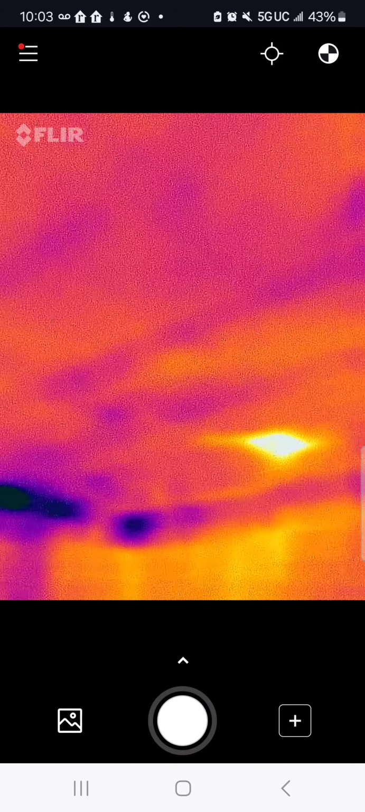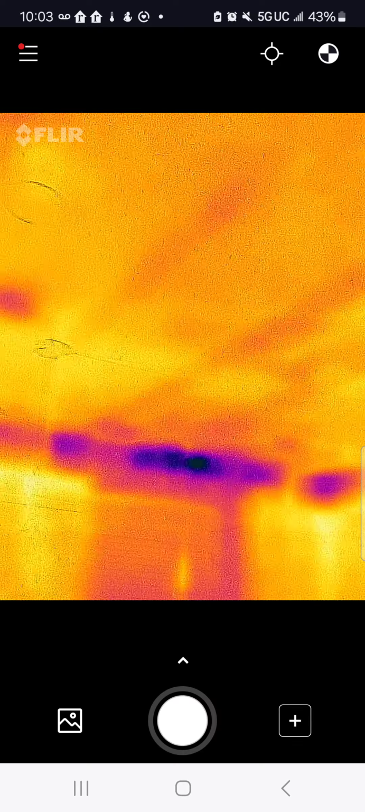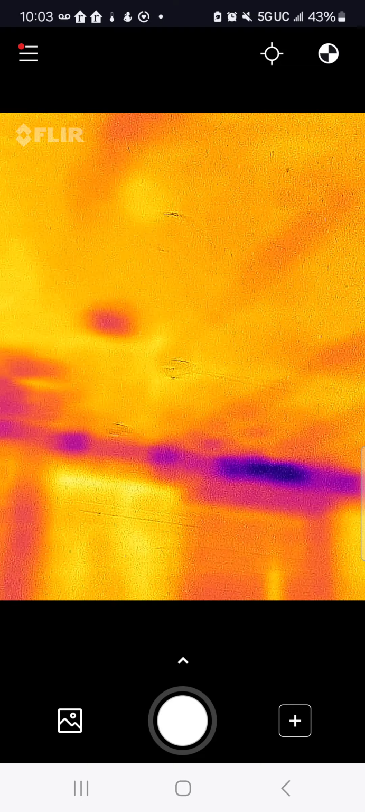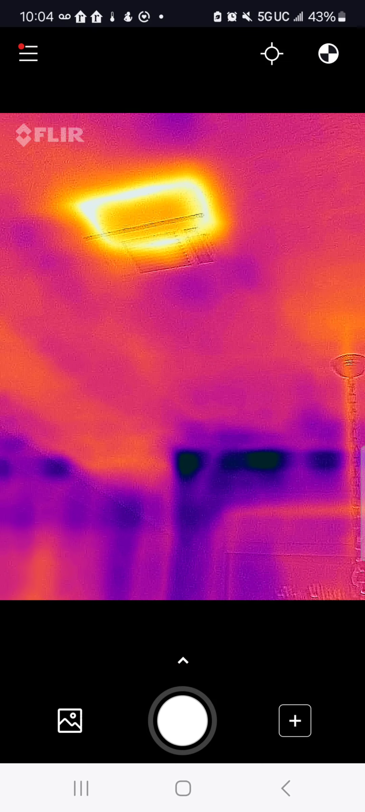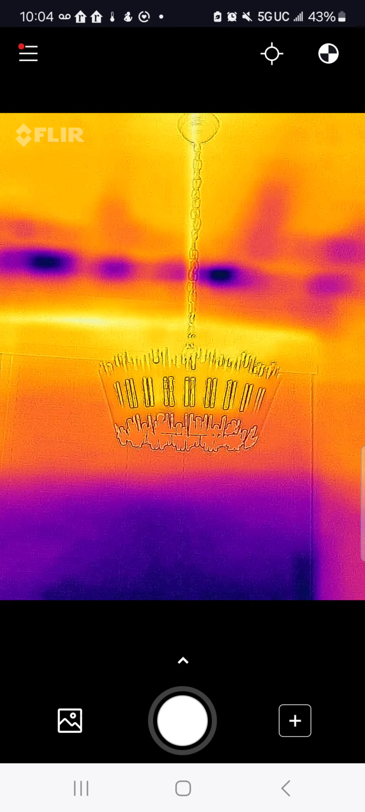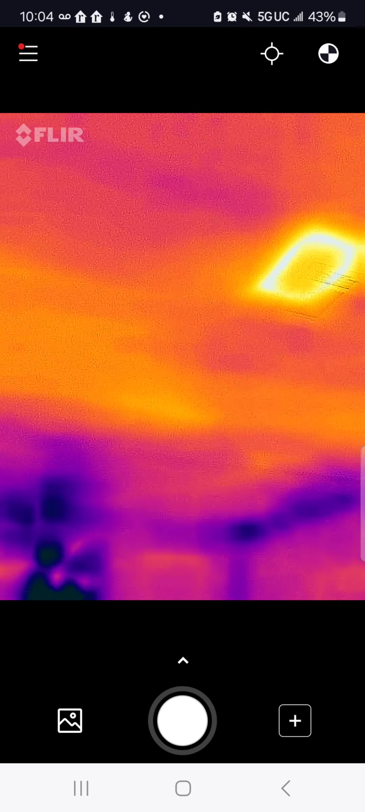So let's look at this wall here. See the corners? See those corners there? They're missing insulation. They probably just put insulation in the middle and were done. There's nothing in the corners. Air vent there, a light in here. Okay, so the corners are missing insulation.